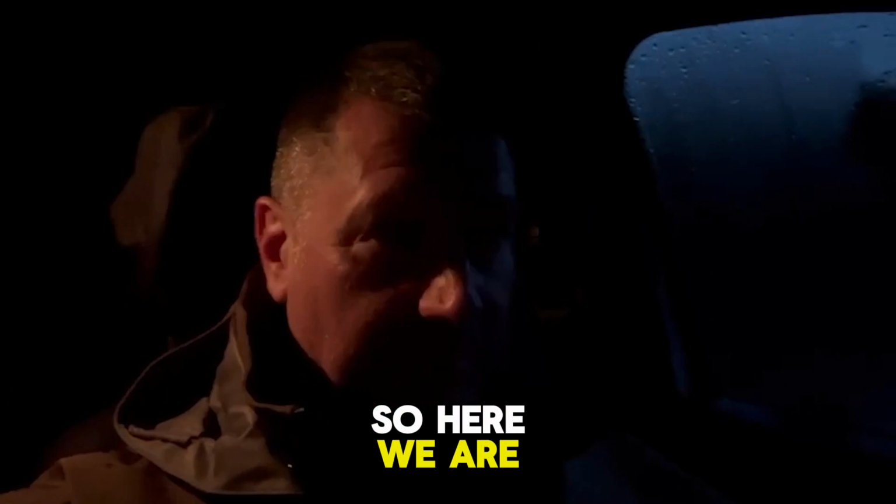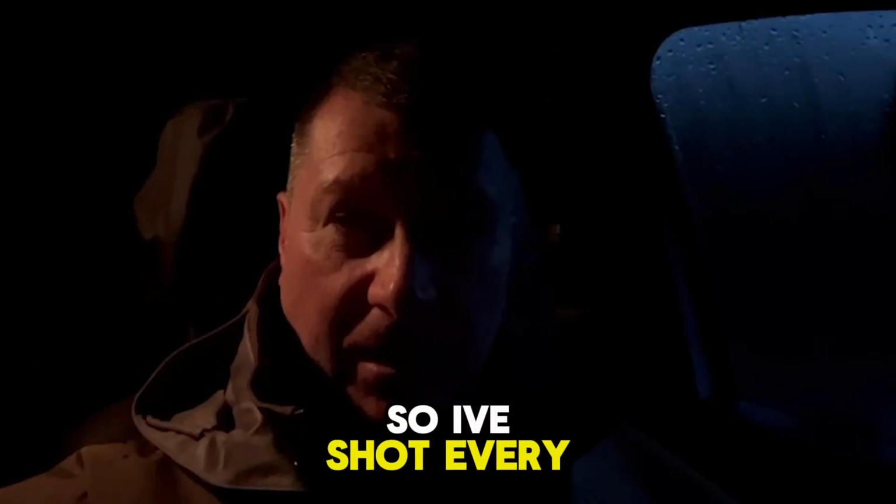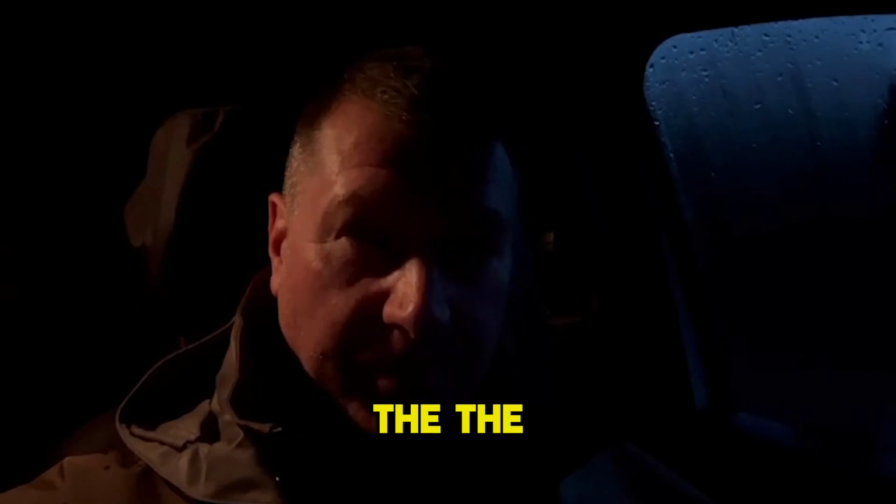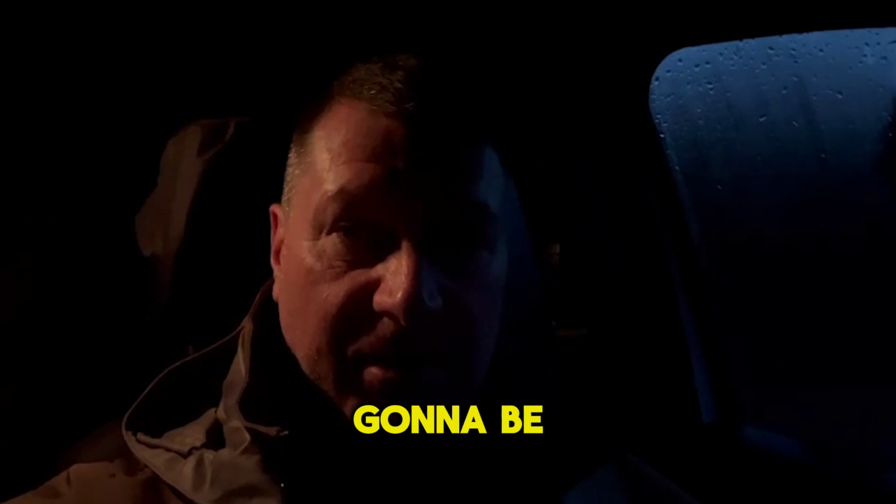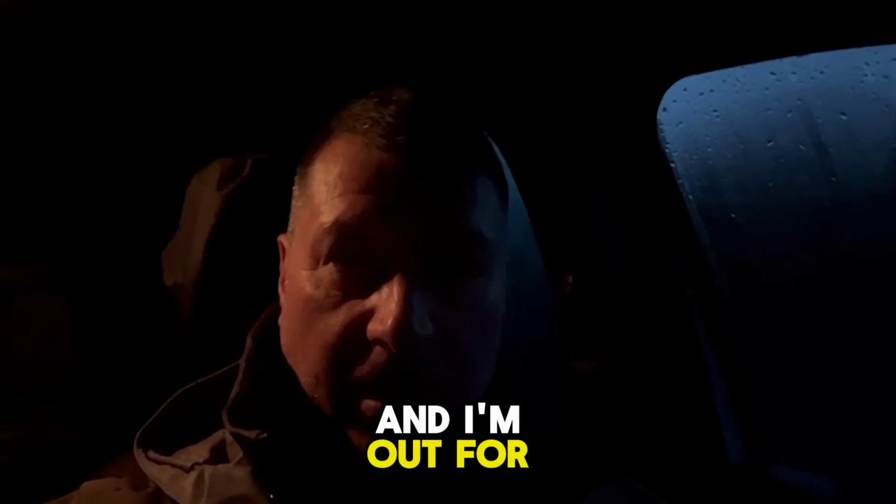So here we are, day 3. Well, it's not really day 3, it's day 2.5, because we arrived on Friday afternoon. So I've shot every species. The best one was the Muntjac, because that was always going to be the challenge where I am. This is early in the morning, but it's been pouring down here, and I'm out for a red.